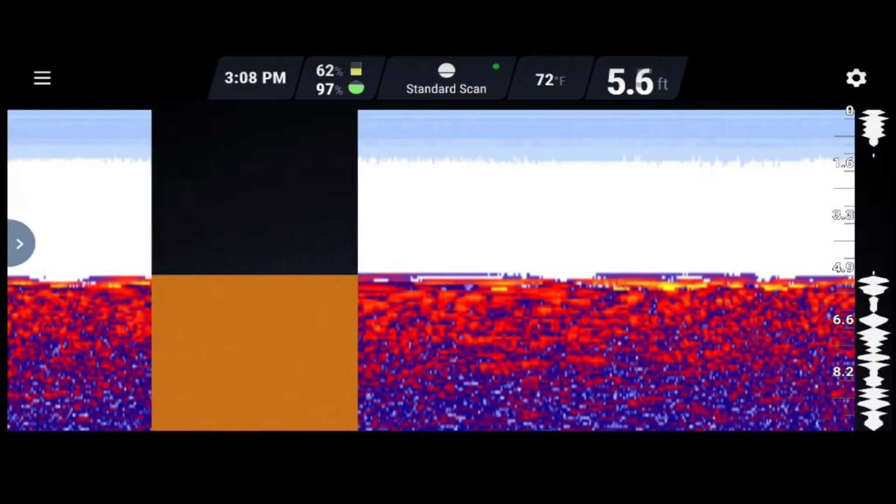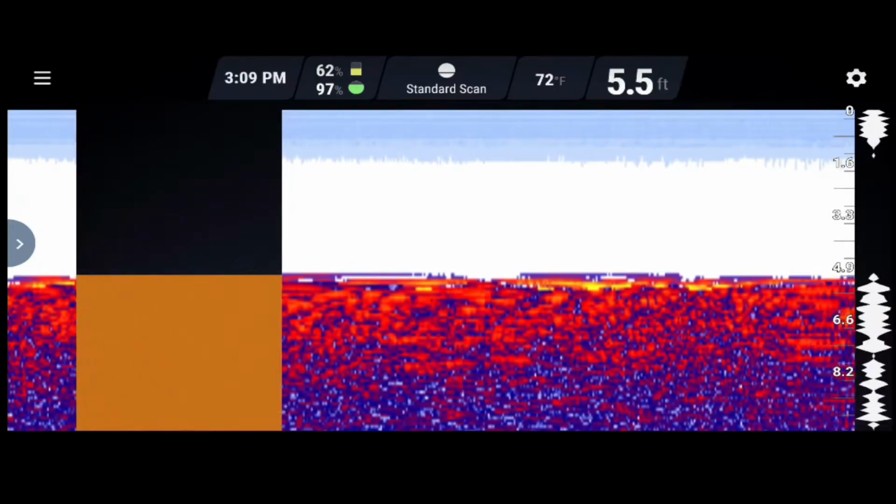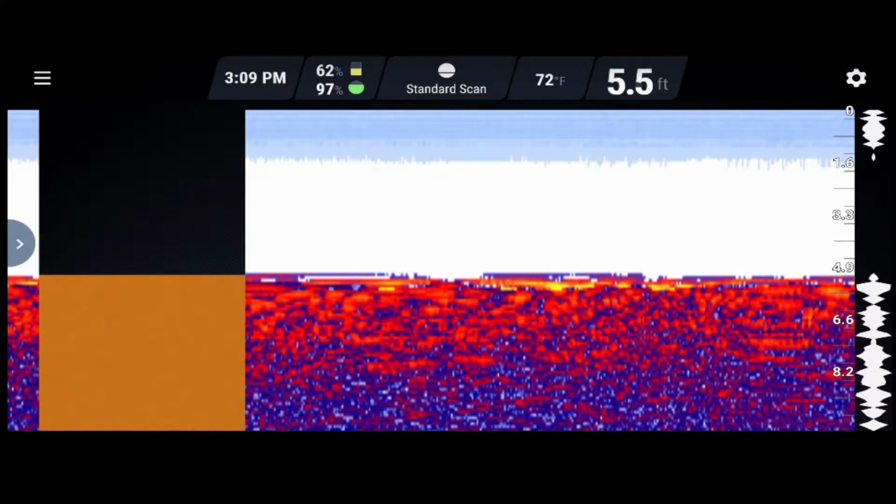And as you can see at that like 3.3 feet, a little bit lower than that, it was showing you that there was a flash. So it was probably like a sunfish or something was coming out from the dock that I'm fishing on currently.